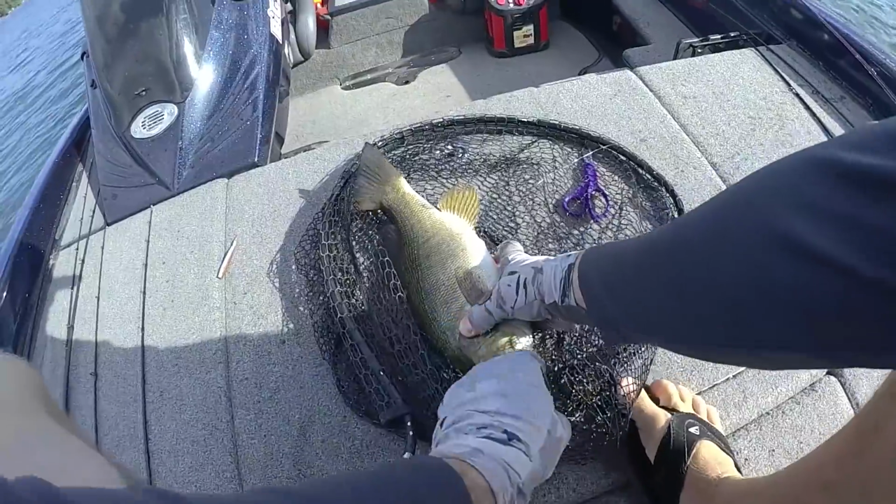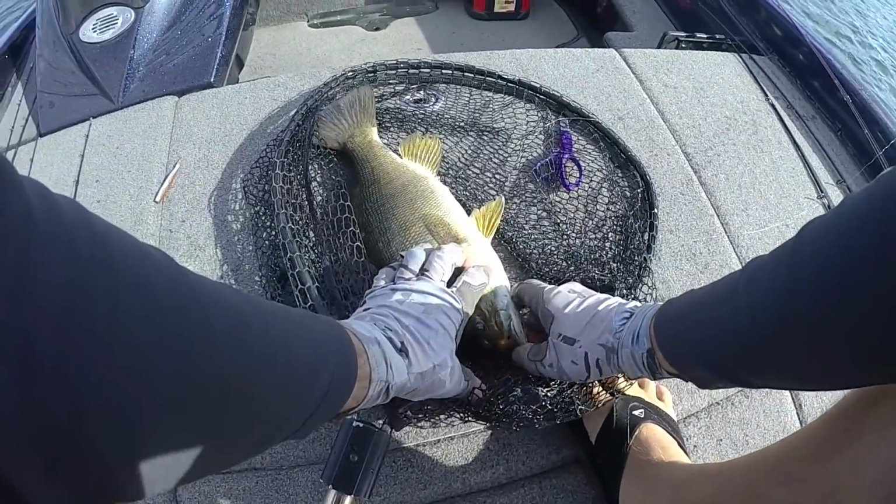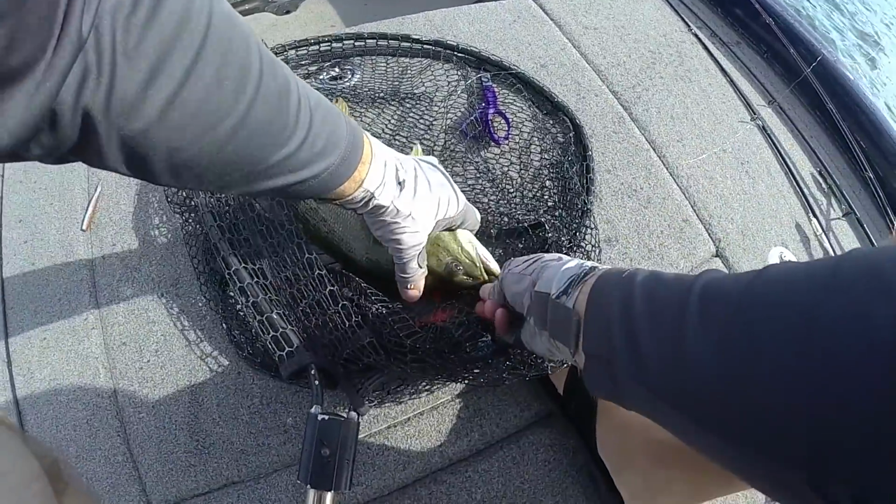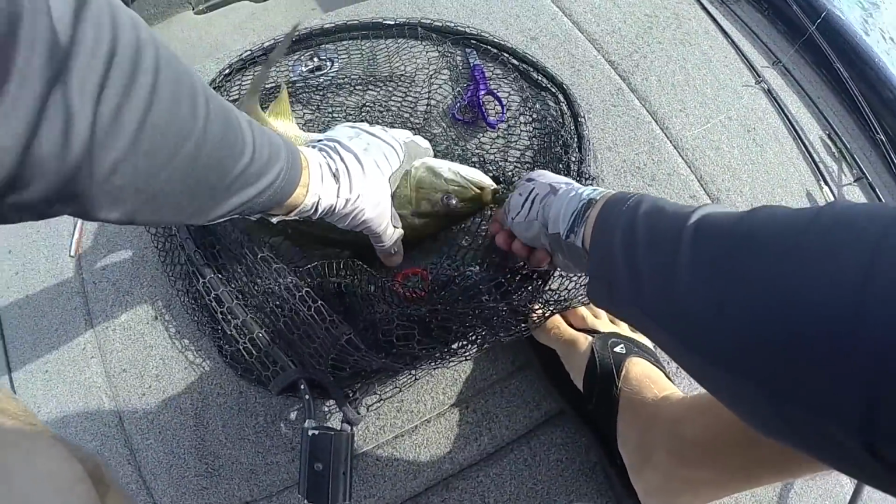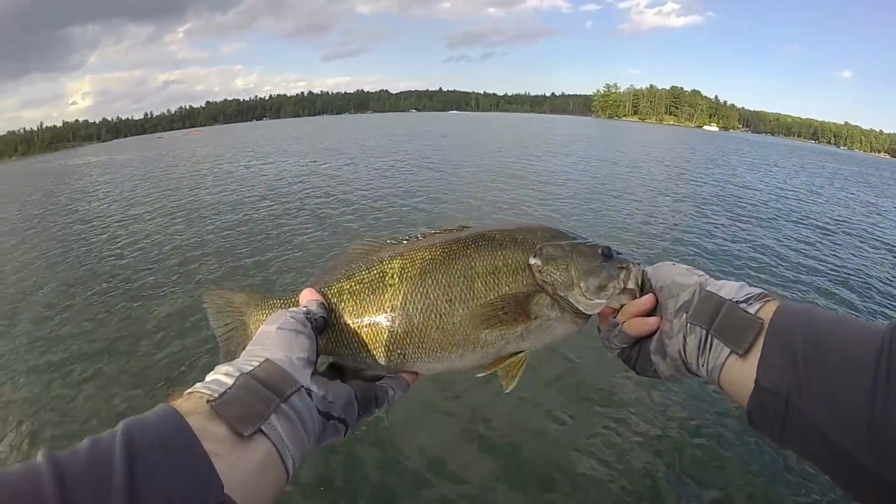It's such a tough way to fish, but it's such a fun way to fish because you're literally video gaming these fish. I know there were 3 or 4 more there with it. There's a pretty fish right there. Thanks, bud.